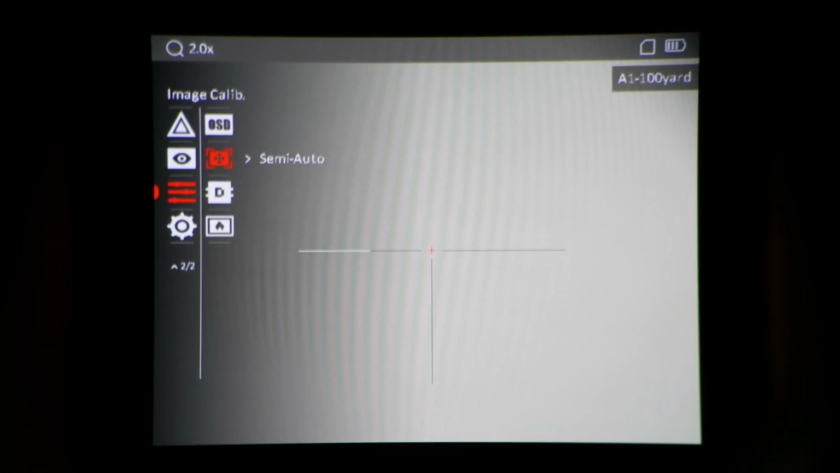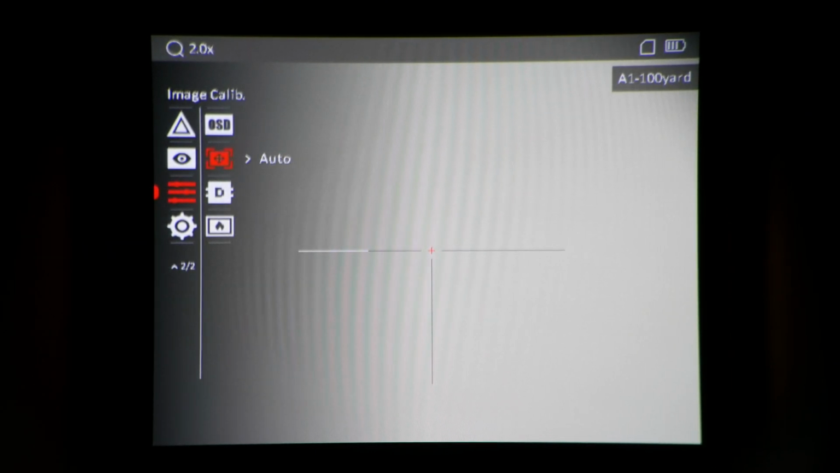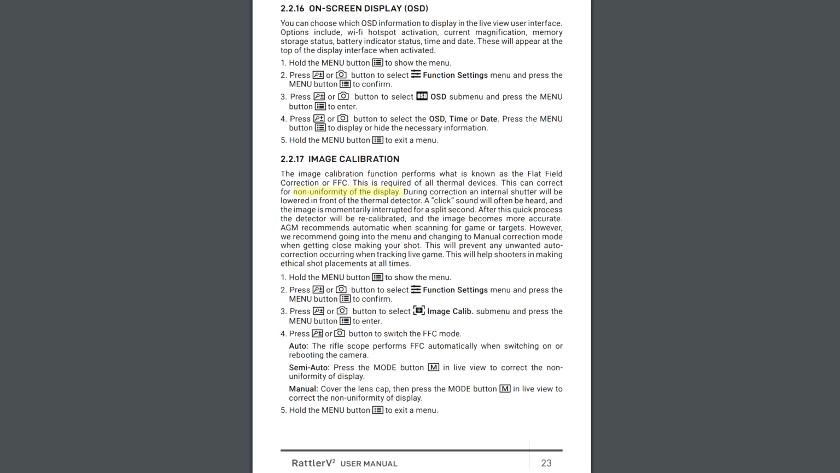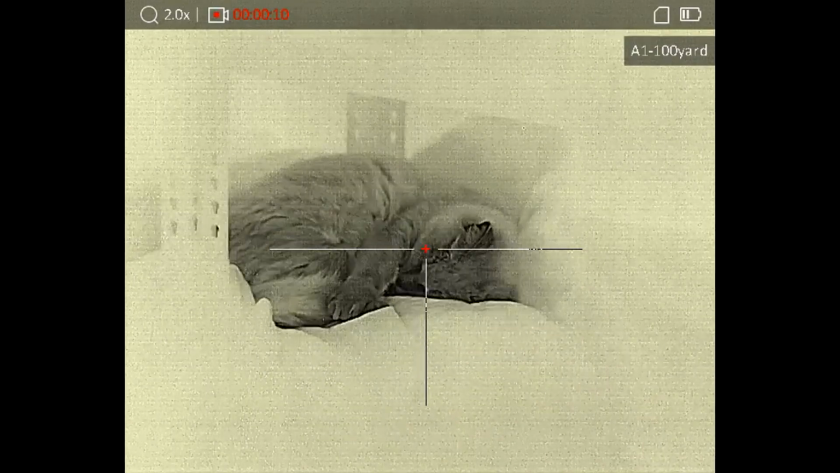First up, let's talk about image calibration. This is sometimes also referred to as non-uniformity correction or flat field correction. If a thermal device is running continuously, the sensor will slowly get overloaded, and every once in a while it has to take a quick break. When this happens, you'll hear a click from the device and the image will freeze for a second. This is because a shutter is actually being moved in front of the sensor to give it a chance to calibrate. This can be pretty inconvenient if the device freezes while you're trying to take a shot.